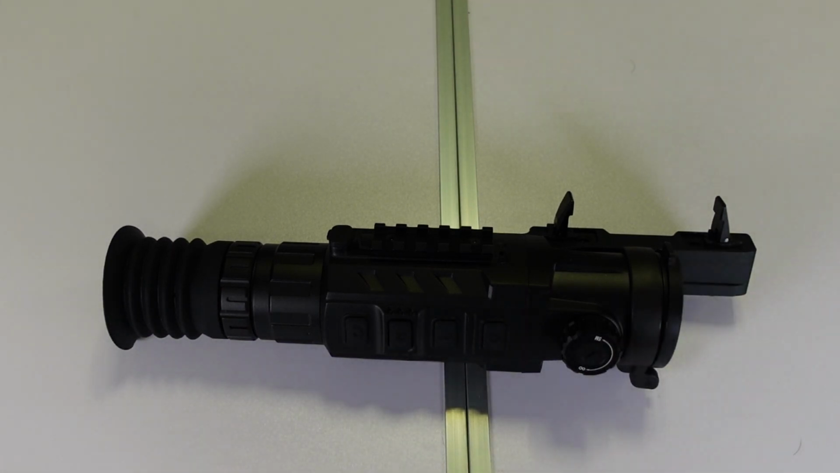That just plugs straight in, and the scope will actually put everything up on the display for you, so you can take the ranges. I use this scope mainly for foxing, so there wasn't any point. I have it set out to a certain range, and that's what I'd be using at night anyhow, so I'm not having to account for any drop.